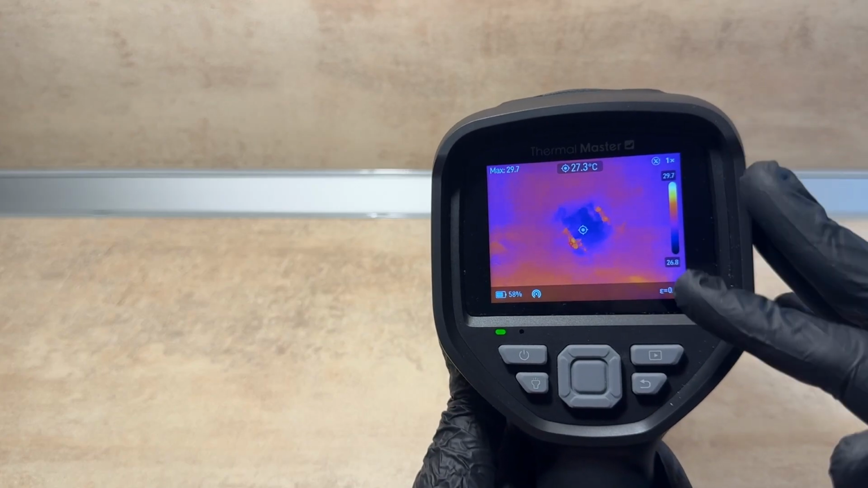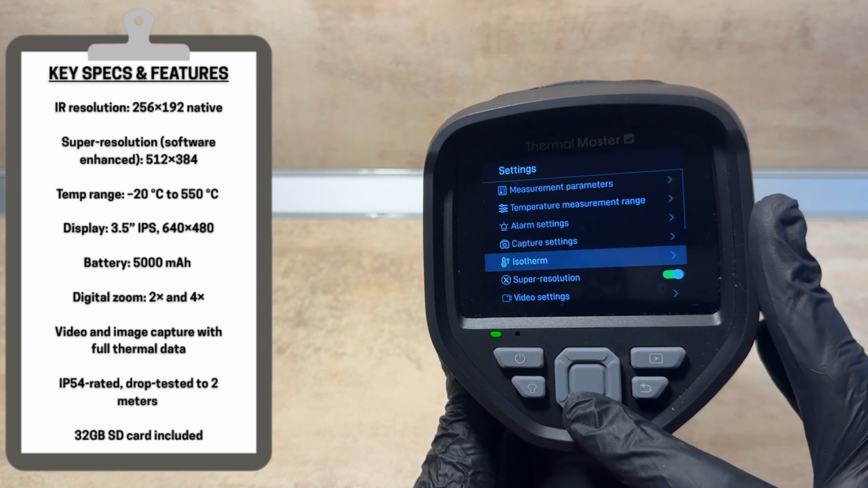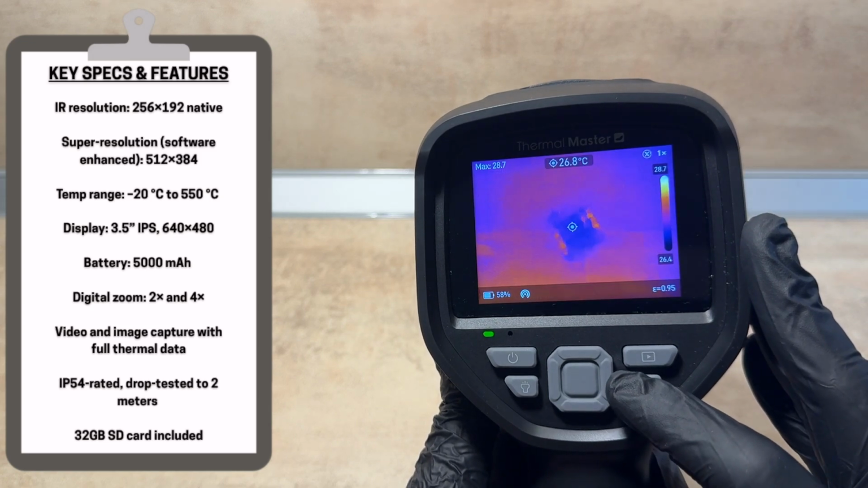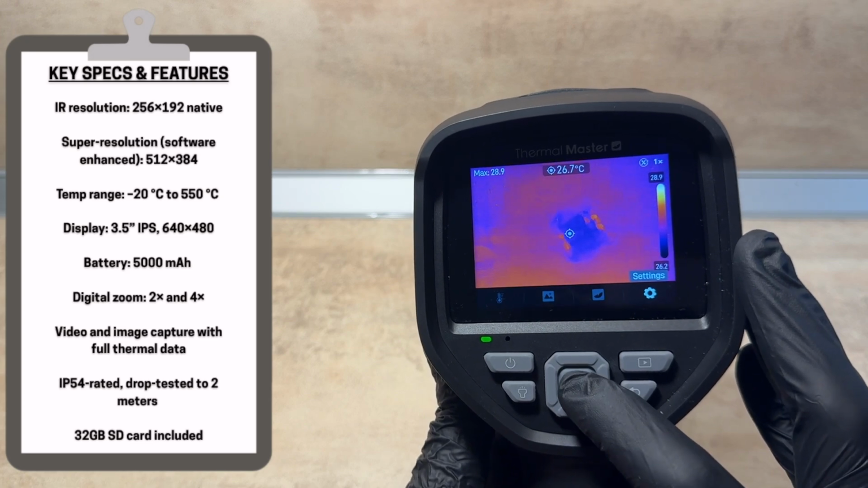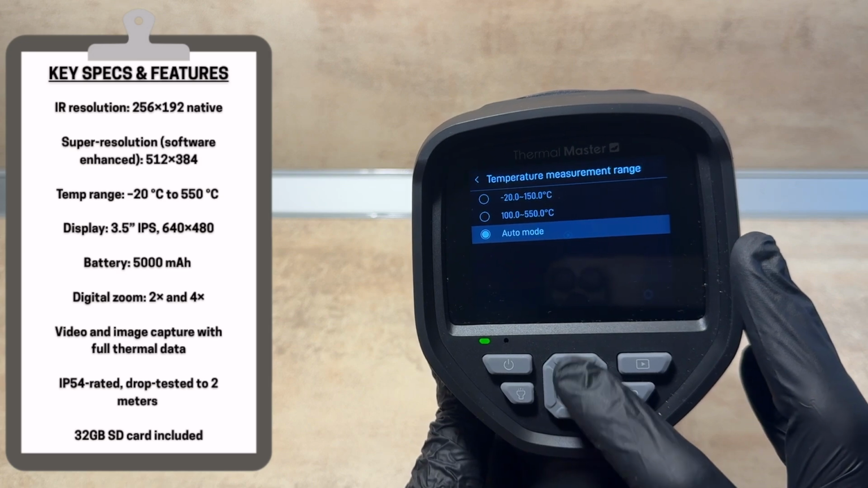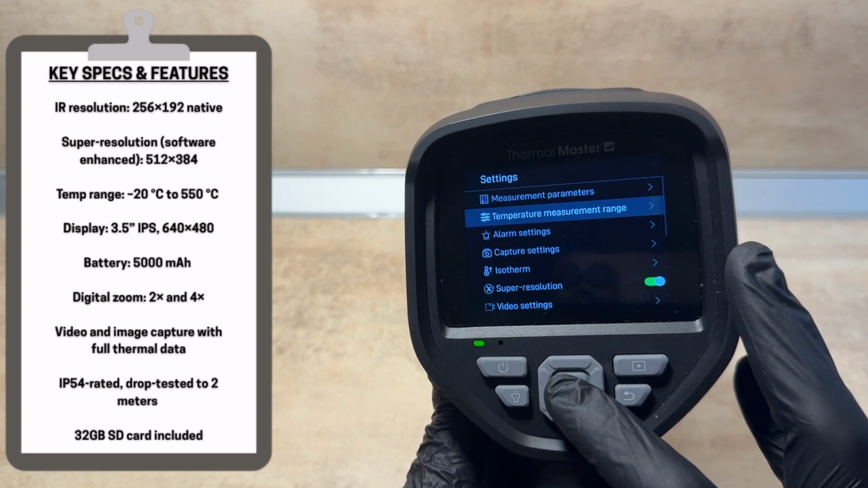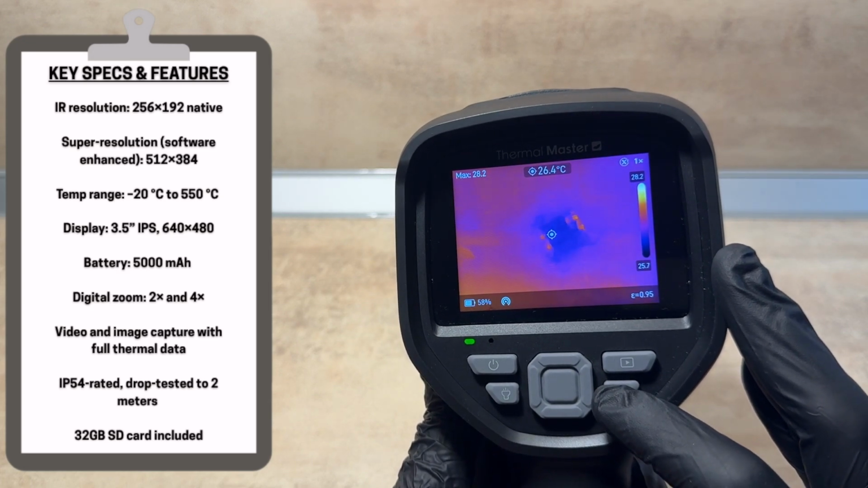Alright, let's go over some key specs and features. The THOR002 has a native infrared resolution of 256 by 192, and it also has software-enhanced super resolution, taking it up to 512 by 384. It's capable of measuring temperatures from minus 20 degrees Celsius all the way up to 550 degrees Celsius. And yes, it supports both the proper temperature units, which are Celsius and Kelvins, and that odd Fahrenheit thing too. The display is a 3.5-inch IPS screen with a 640 by 480 resolution. Bright, sharp, and easy to read.